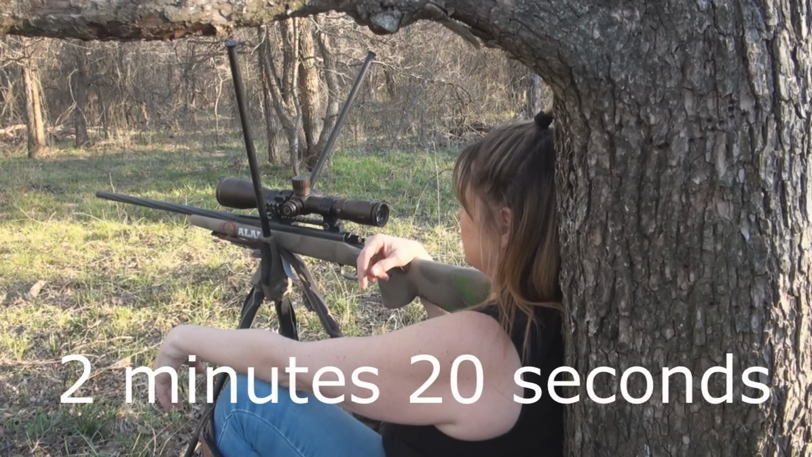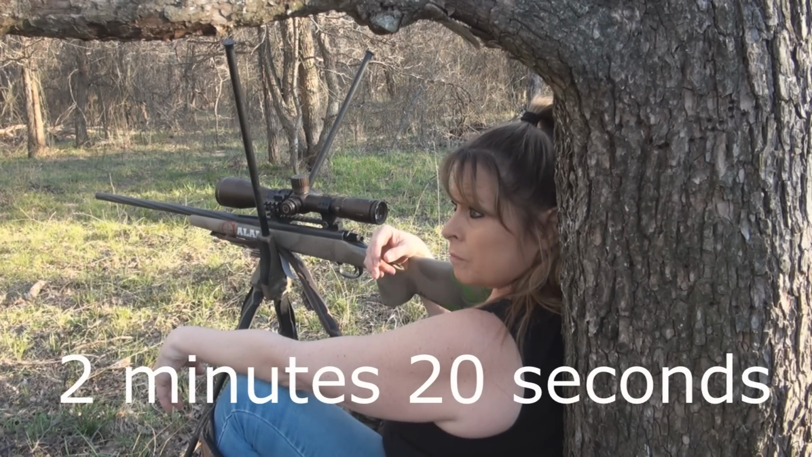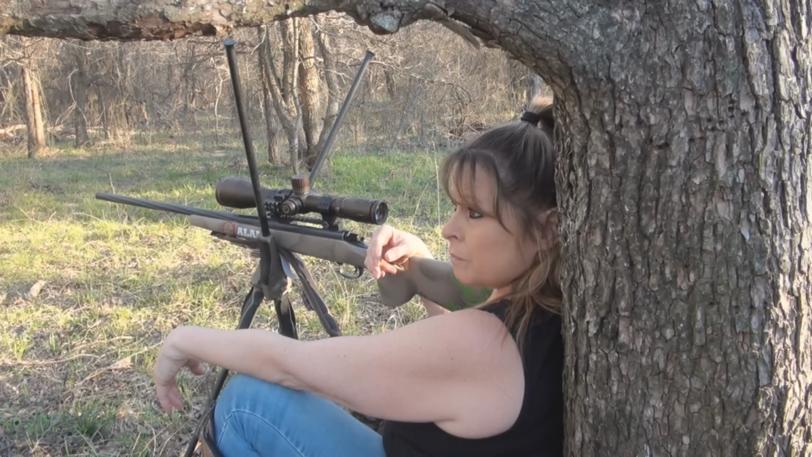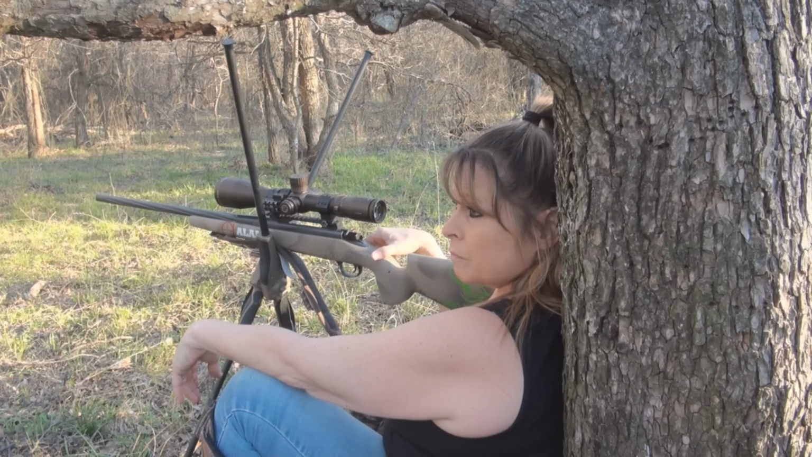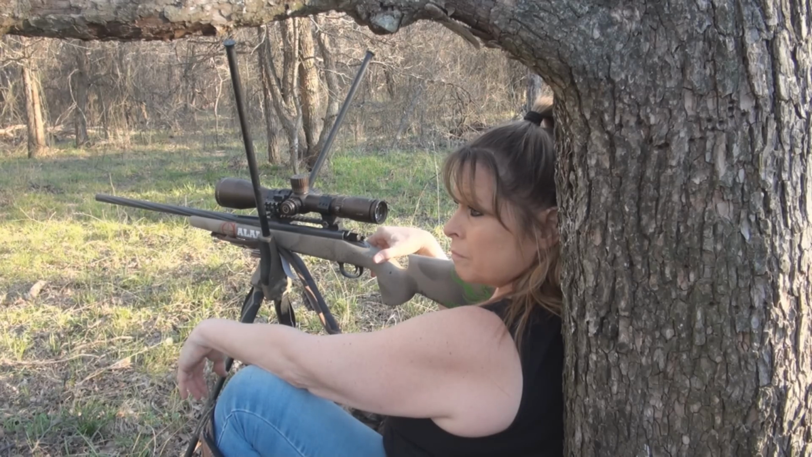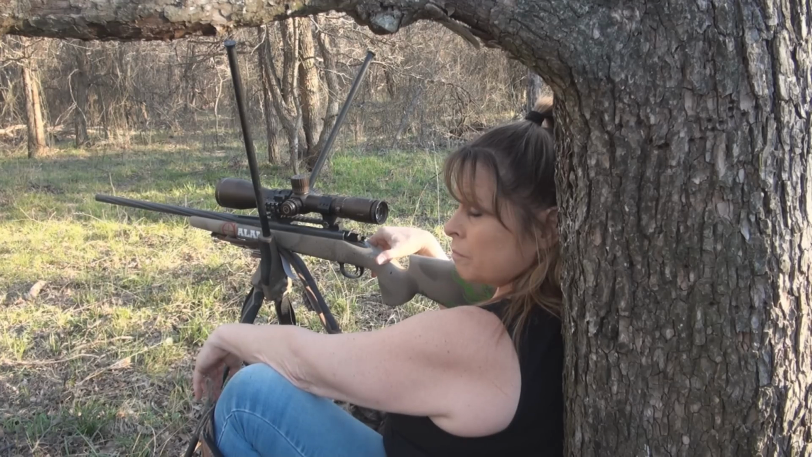There's a hog right here. Right there. He's right there. Just be real still. He's watching. I think it's a boar. I can't move.